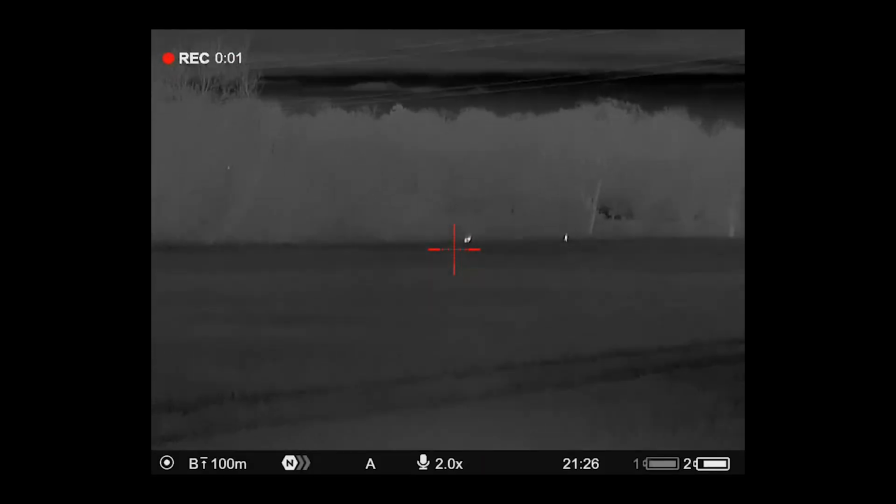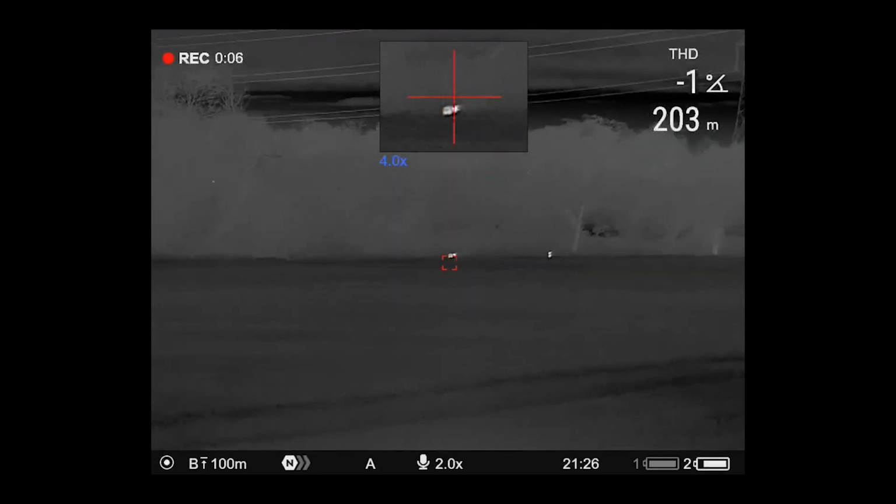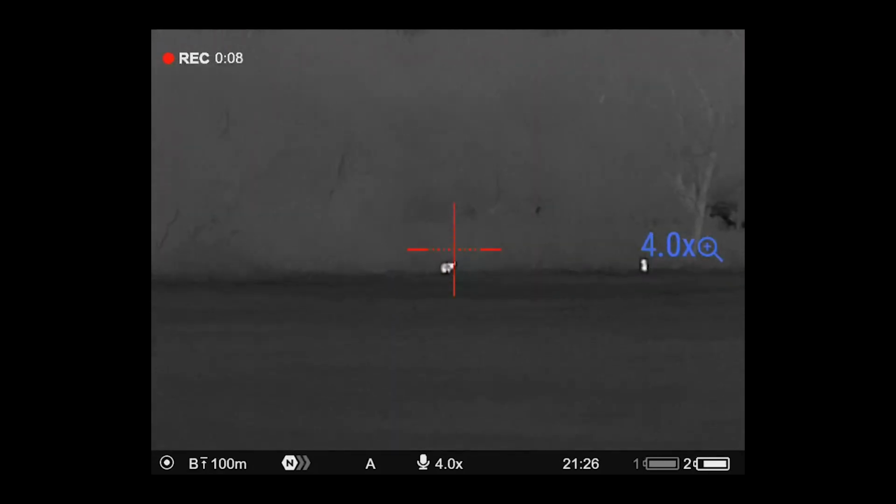But I think I was silhouetted or whatever behind me, and he saw straight away, and he bolted. Off he went from being about 80, 90 metres from me, right the way around, dropped out of sight, and then came up a hedgerow, and he was about 203 metres away. So he felt safe enough, but there was no way I could call him. I couldn't do anything about it.